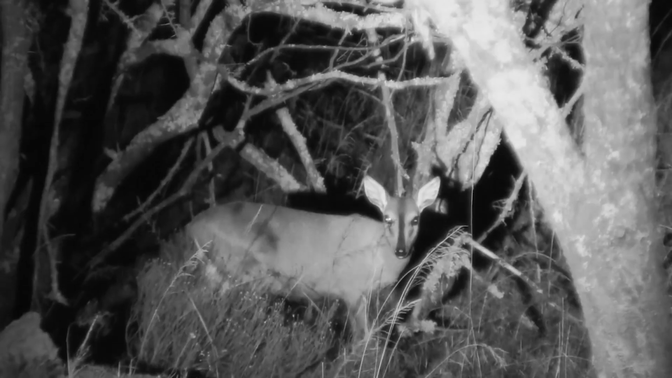Well, that very thing happened. I got the opportunity we were looking for. We managed to stalk him close enough to a really nice duiker ram. Ready? Where's he? I can't see him.